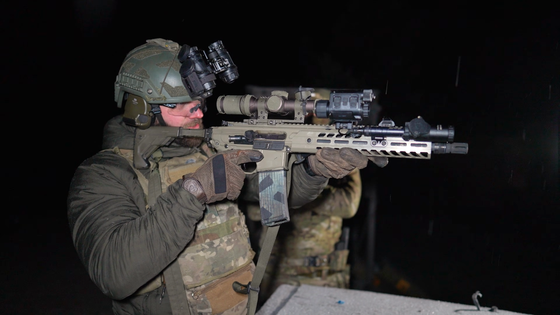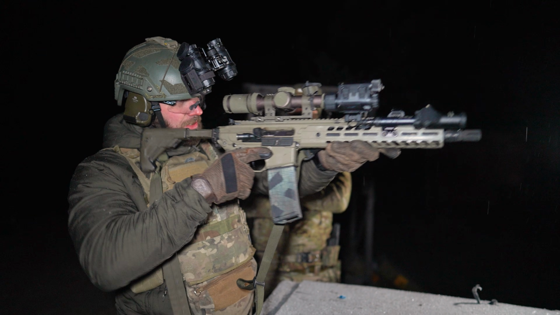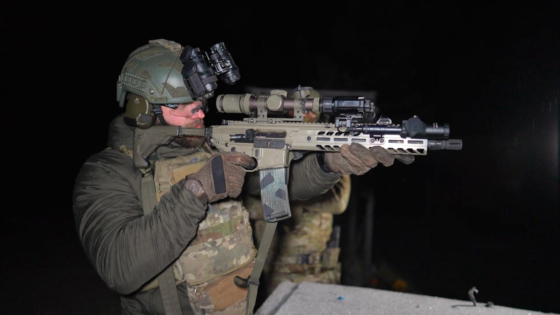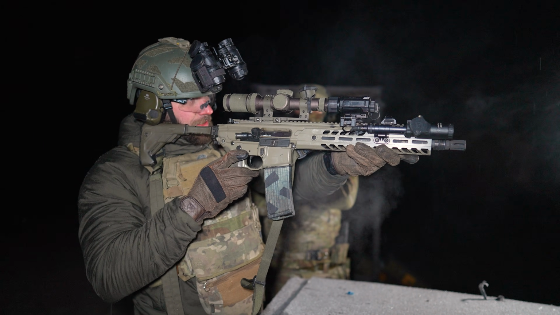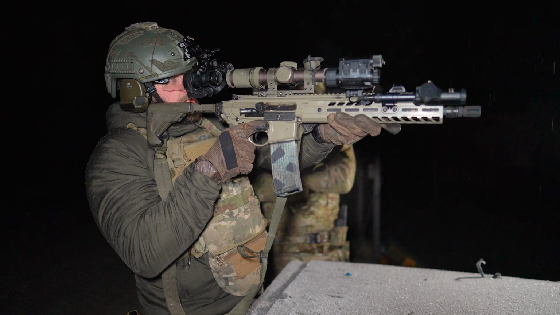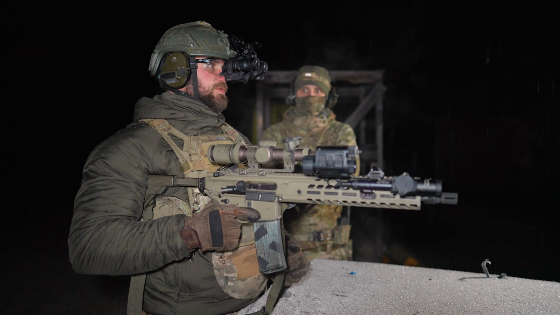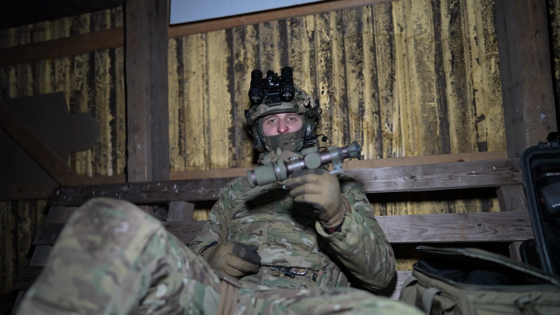It's completely dark outside and I see absolutely nothing through the LPVO. When I flip on the thermal, I see the target perfectly. Now, when I want to use the night vision and I try to look through the LPVO, I still see nothing. Too much glass in the way, absorbs all the light and pitch black. This is LPVO night vision POV.